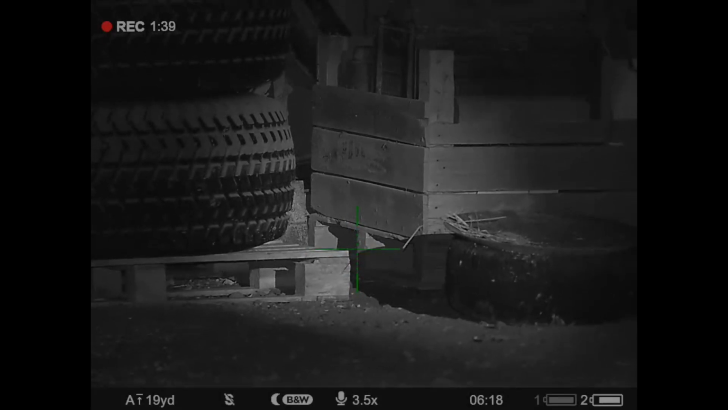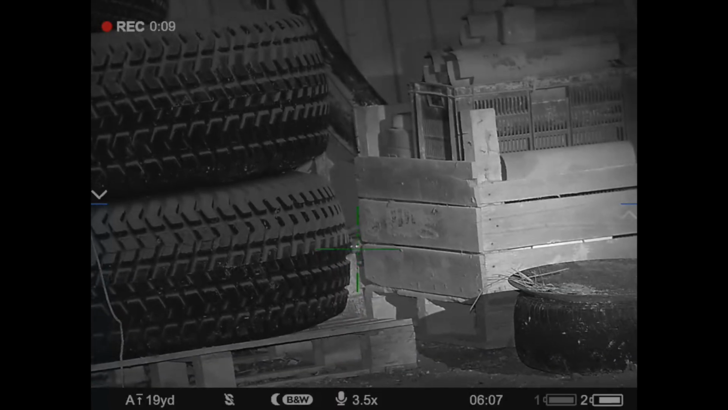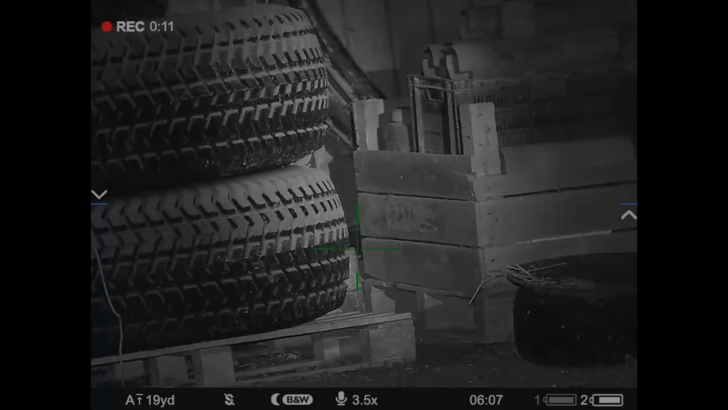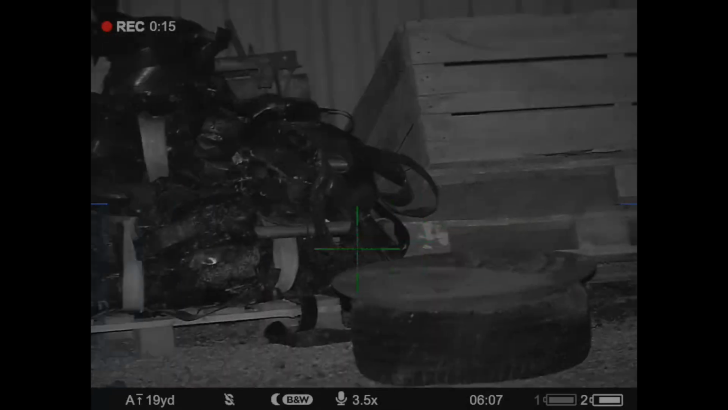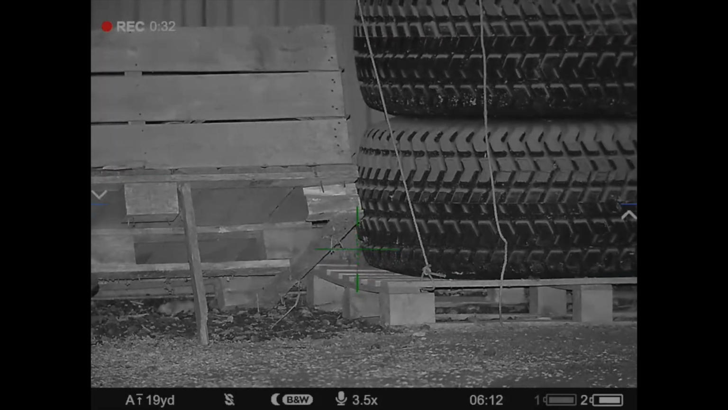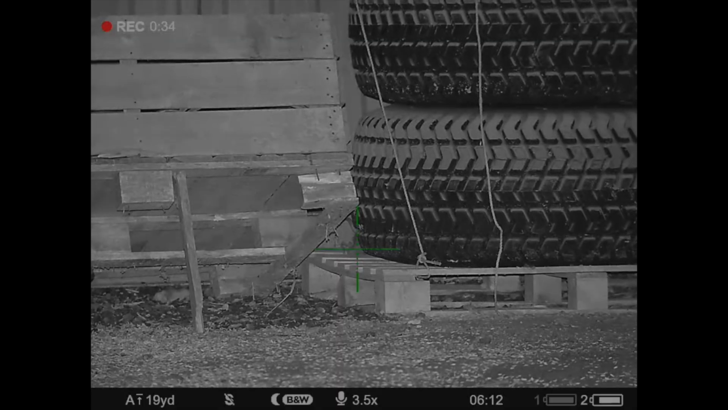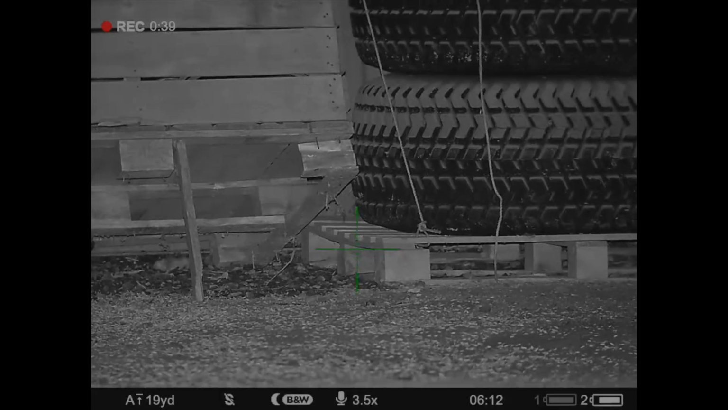On this next clip here, you can just see my IR beam passing into view here through Dwayne's scope as he takes out another one in a very narrow gap. Great shooting, mate. I love that little bit of helicopter tail. It never gets boring.